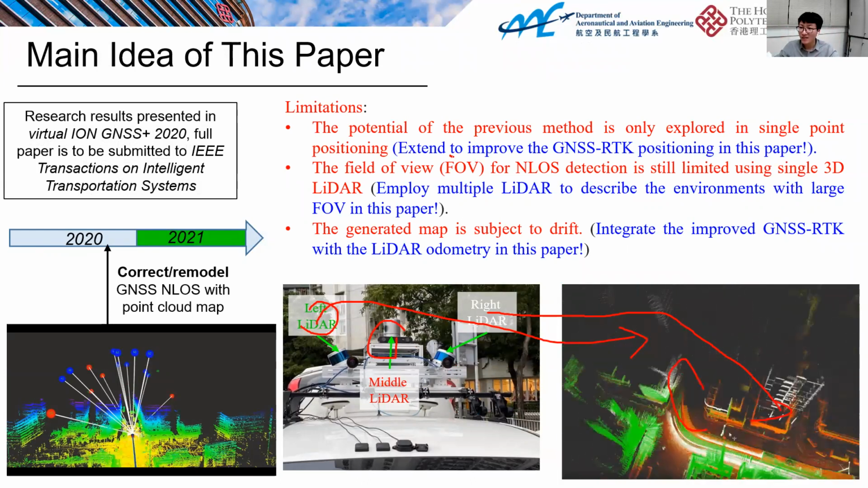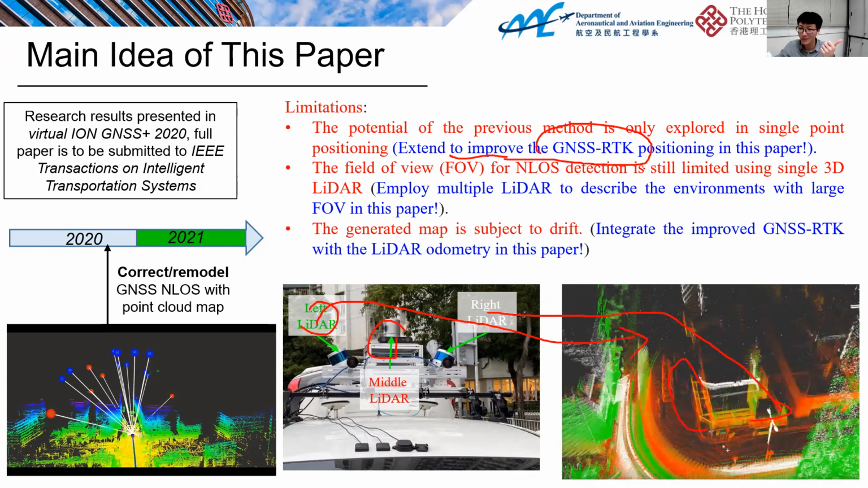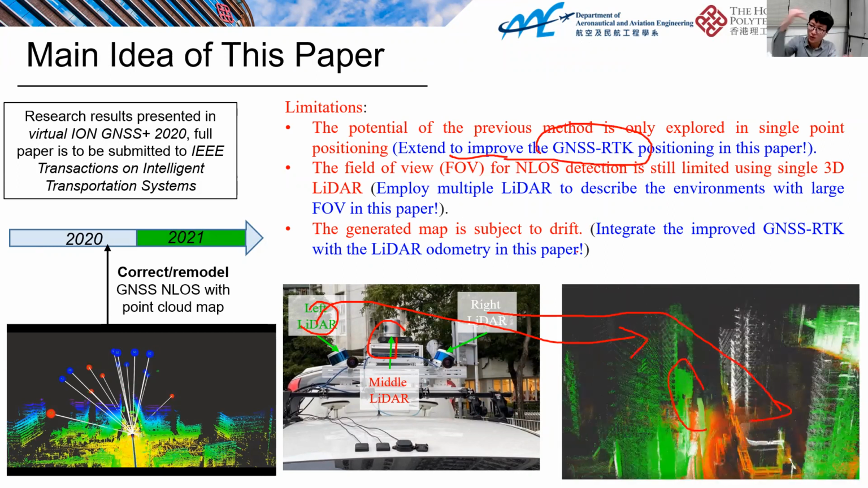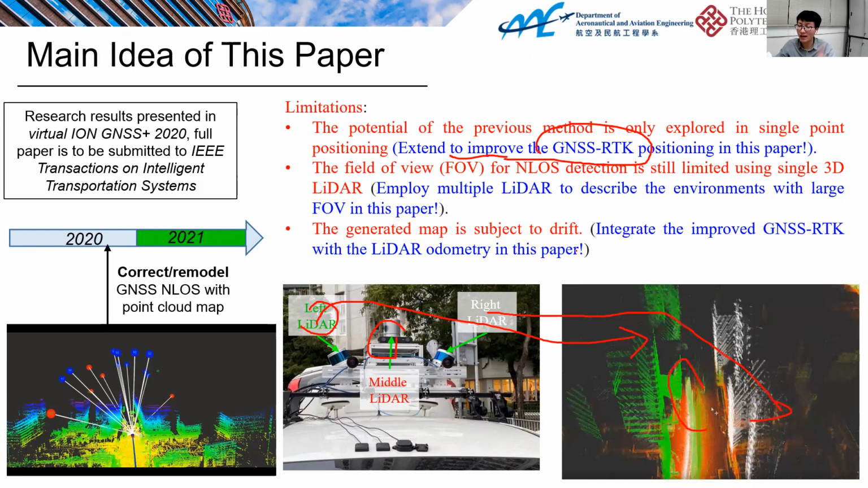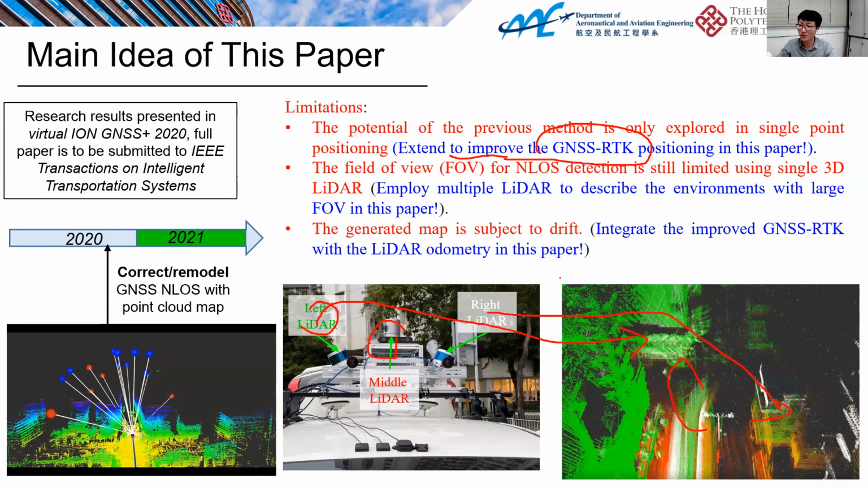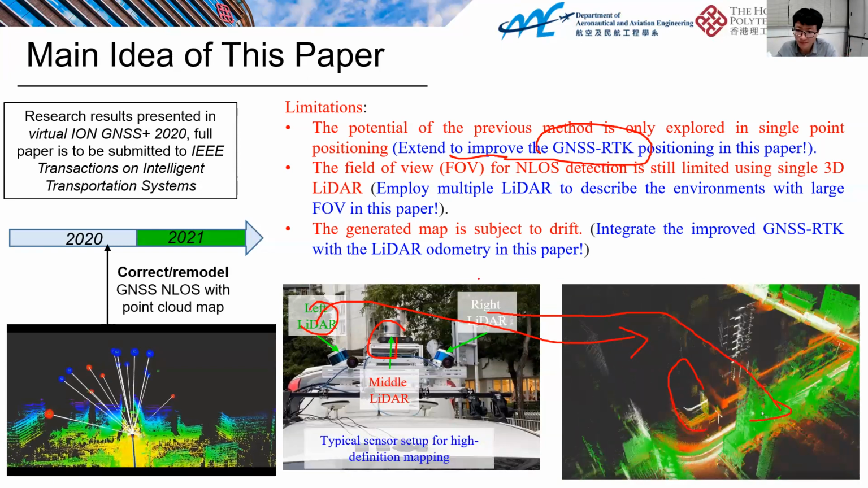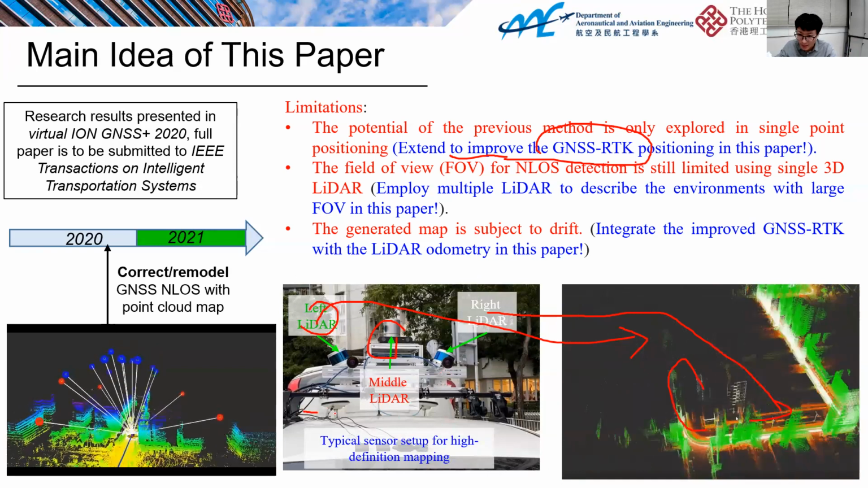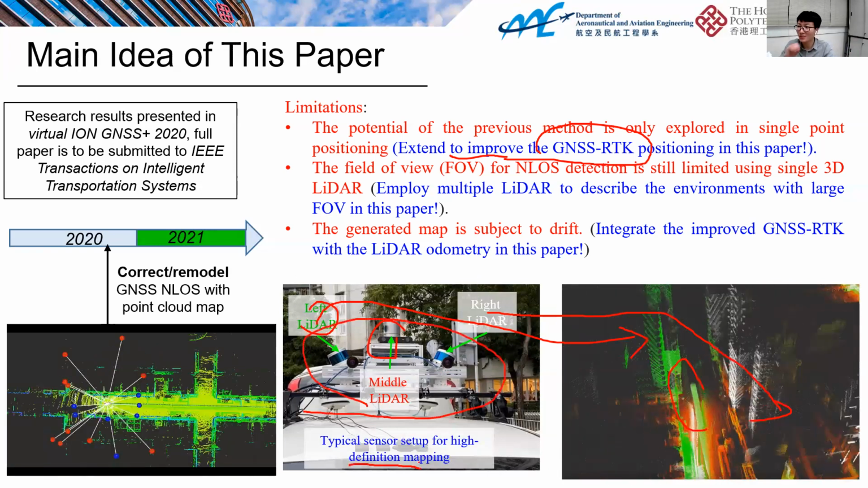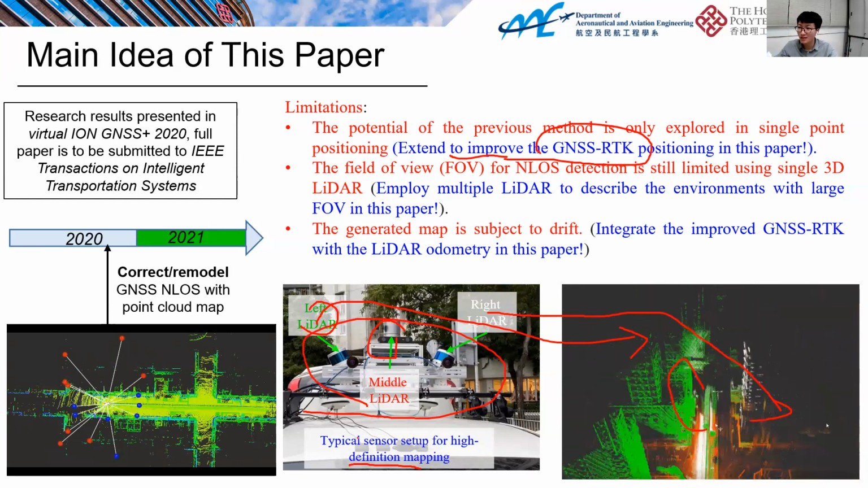The second one is that we extend the previous method to GNSS-RTK in this paper. Moreover, we use GNSS-RTK to further correct the drift from the LiDAR SLAM to build a more accurate local map, to improve the accuracy of potential NLOS detection. Actually, this is a very typical sensor setup for high-definition mapping. For example, for autonomous driving and UAV-based mapping, this is a very typical sensor setup.